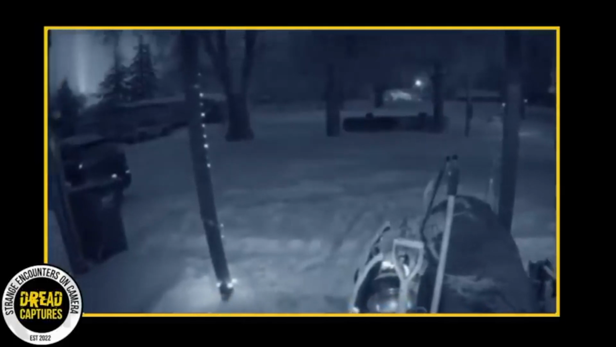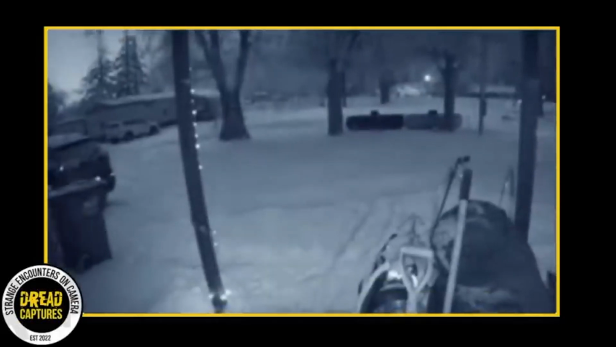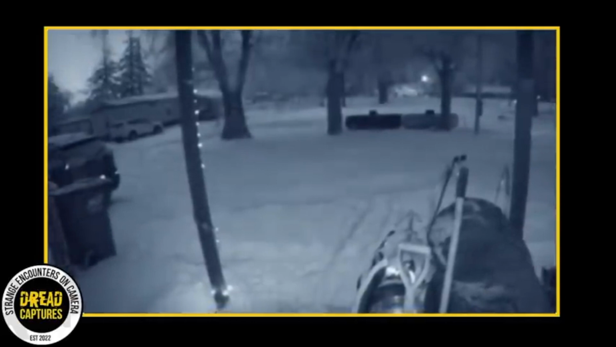Is it just a malfunctioning light somewhere, maybe from a stadium? Or could it be a sign of an alien visitor? When the footage was shared on Reddit, most online commentators leaned towards the latter.